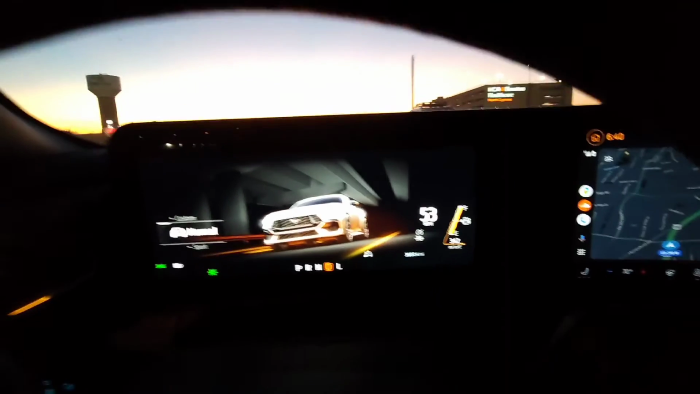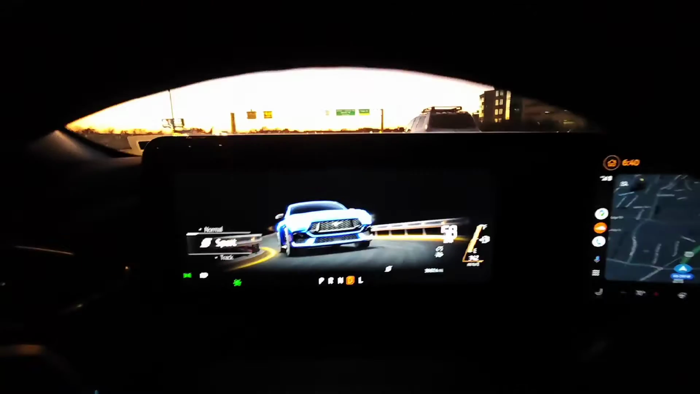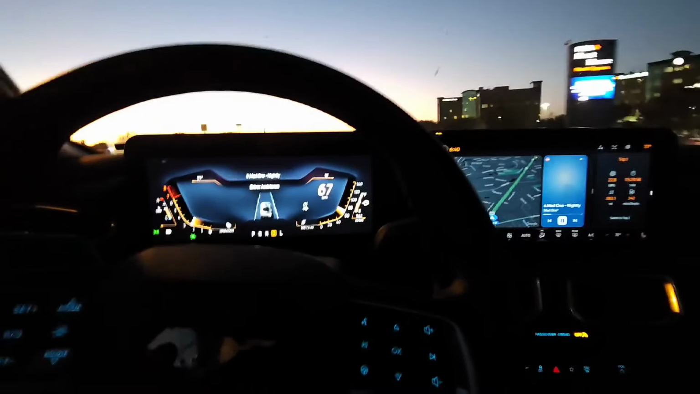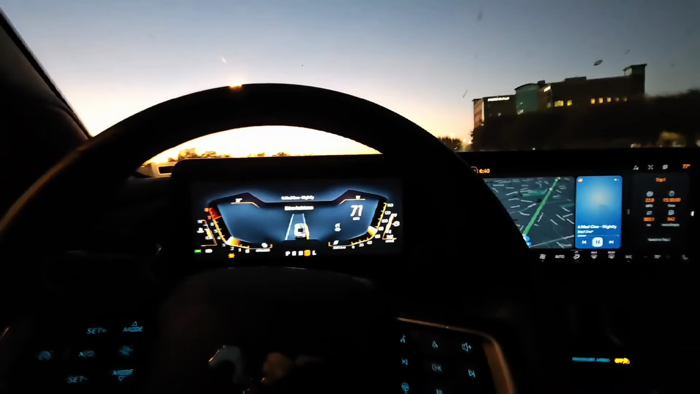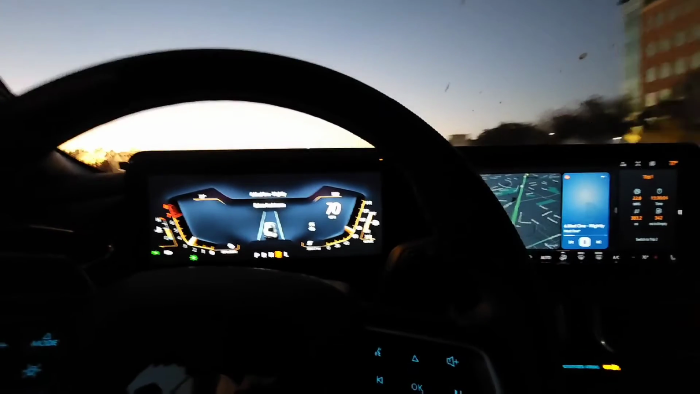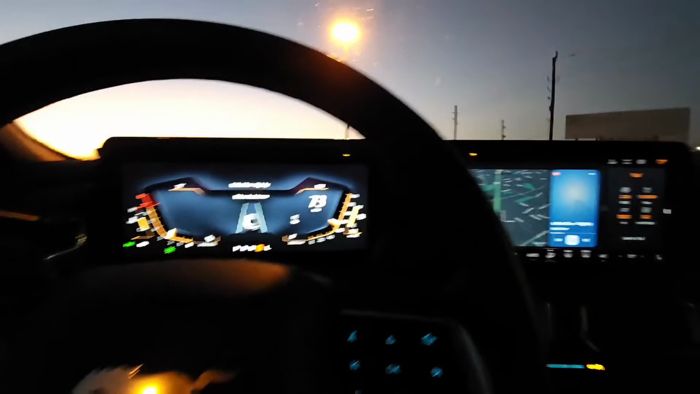So let's switch this to sport, and not only does the gauge change as well, but the driving mechanics do change too, so you feel like the performance is increased in sport mode as well.